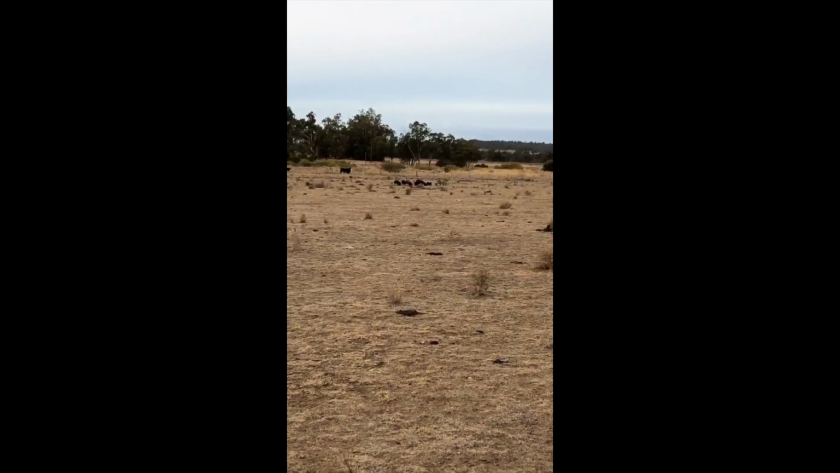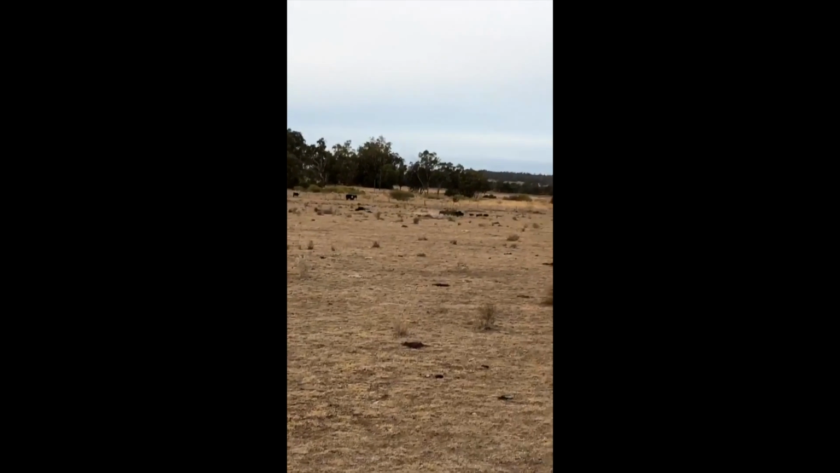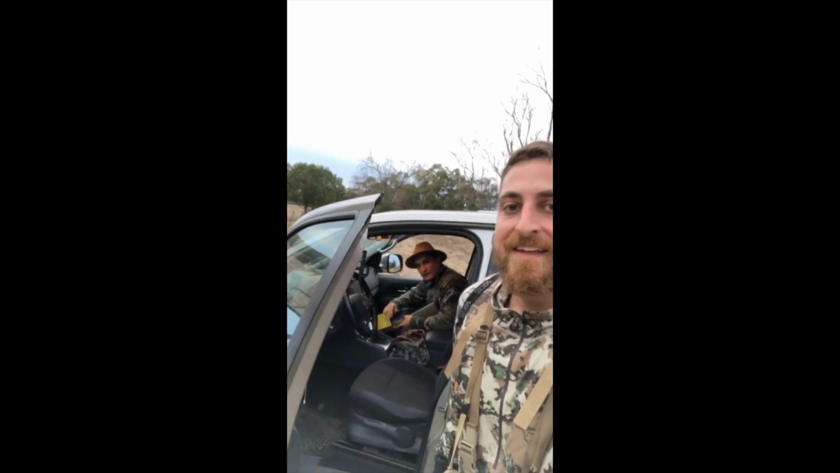Go for it. Go again. Little boy. That was a bit of fun. Good size sow down. We haven't even got to where we're going to hunt yet.